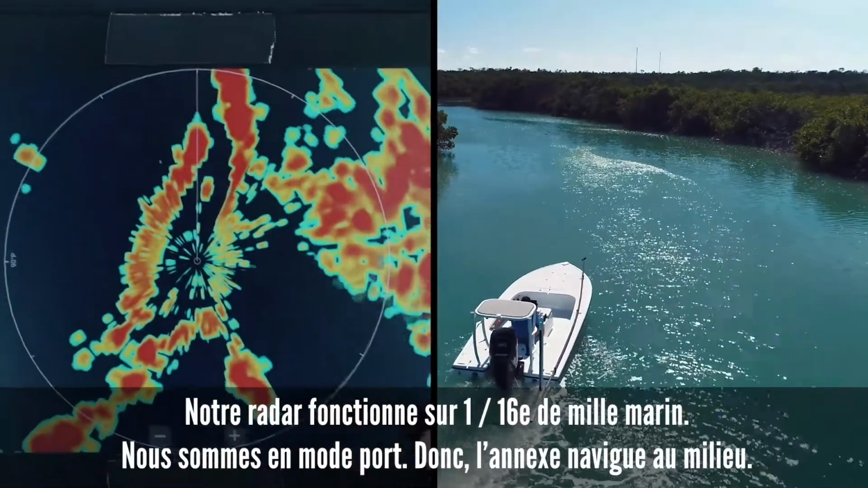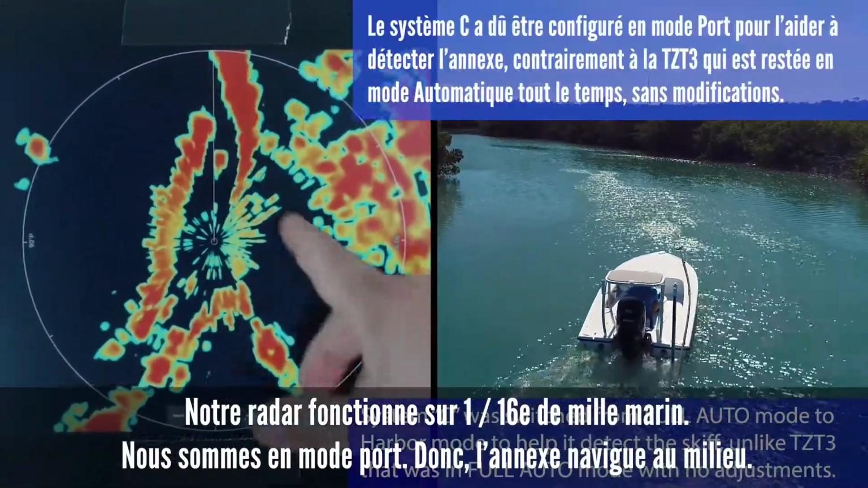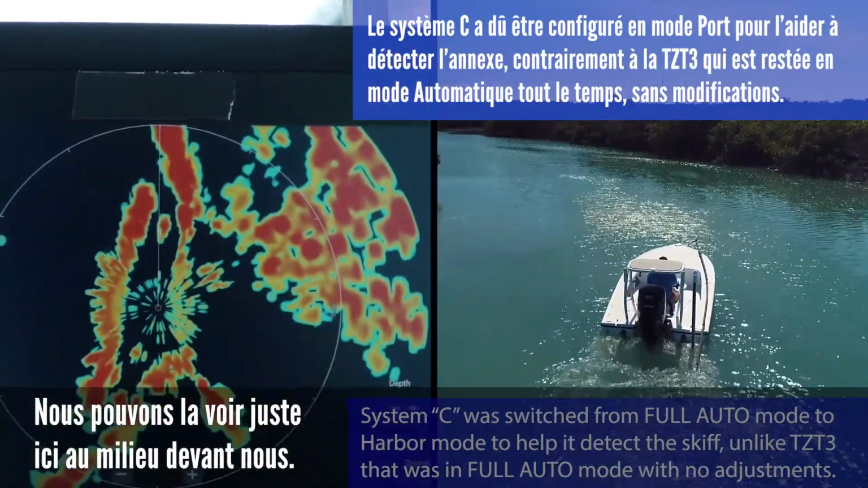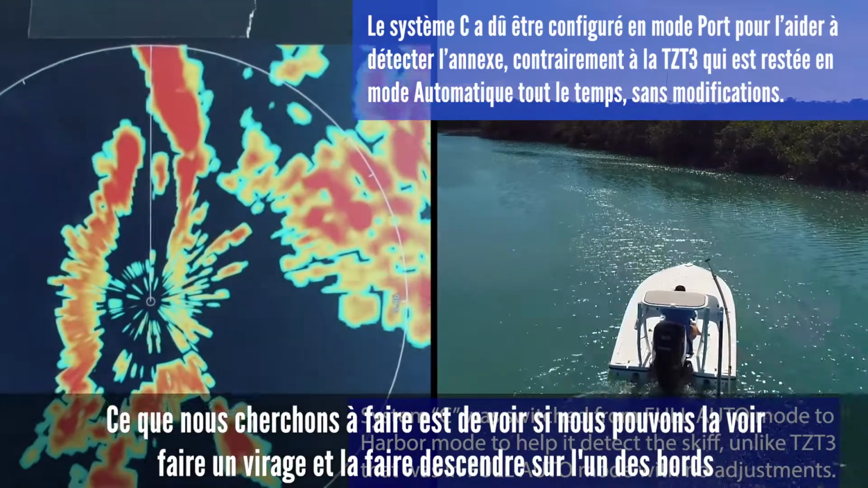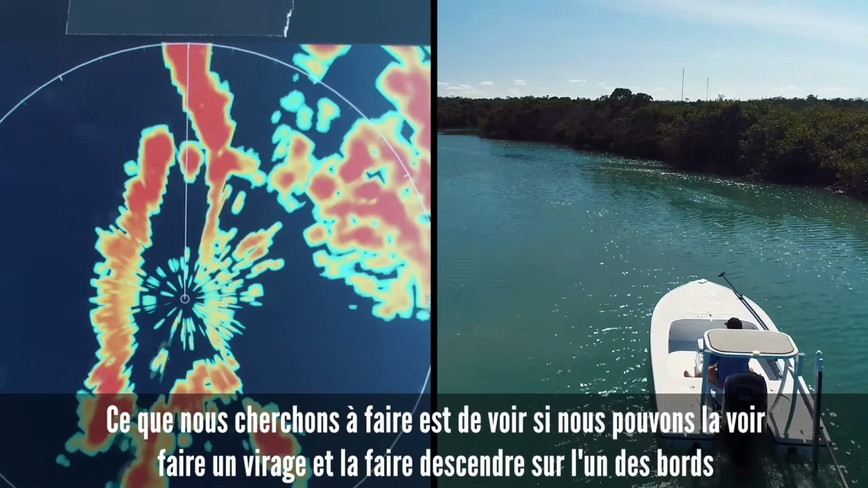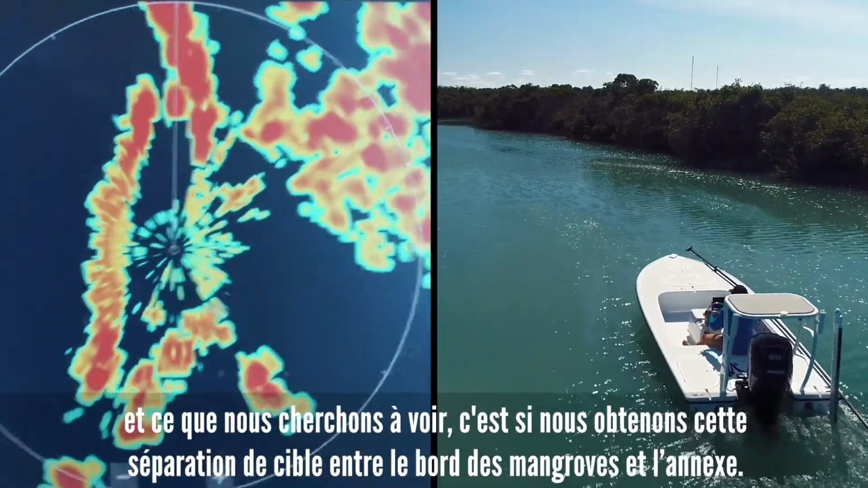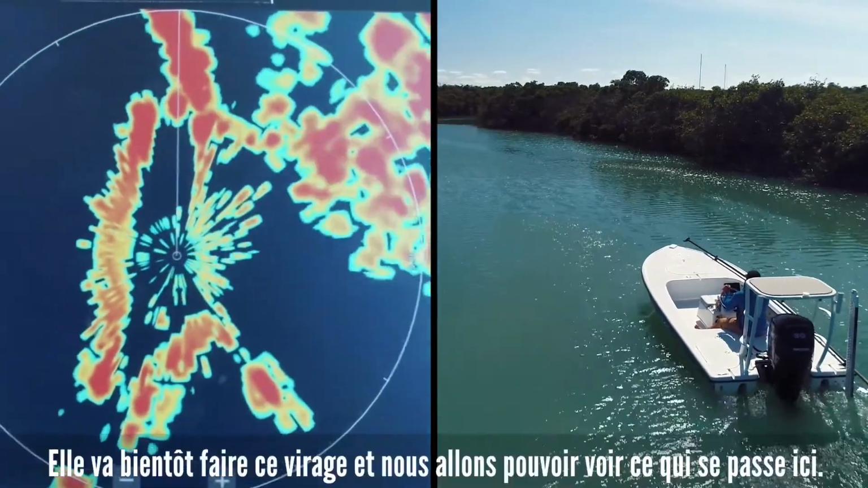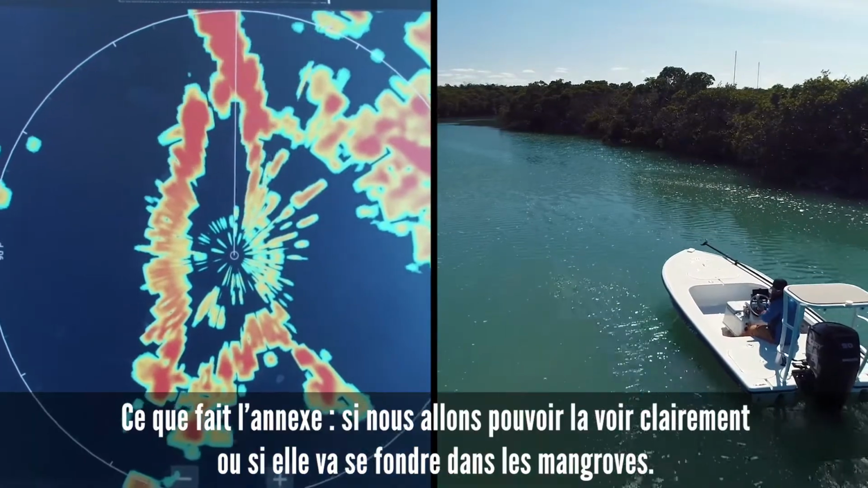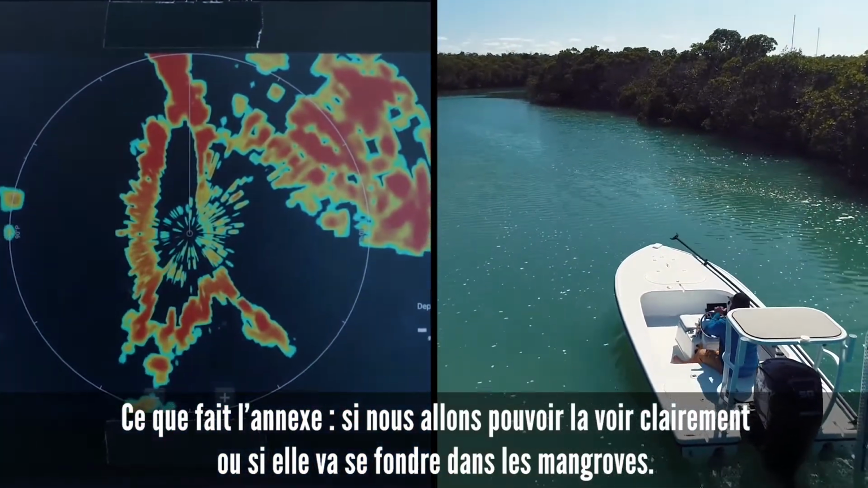Our radar is running on 1/16 of a nautical mile. We're in harbor mode. So the skiff is running right down the middle. We are able to see him run right down the middle, right in front of us. What we're looking to do is see him make a turn and come down one of the edges. And what we're looking to see is if we get that target separation between the edge of the mangroves and the skiff. He's going to make that turn soon, and we're going to be able to see what happens here, if we're going to be able to see him clearly or if he's going to look like he's blended into the mangroves.